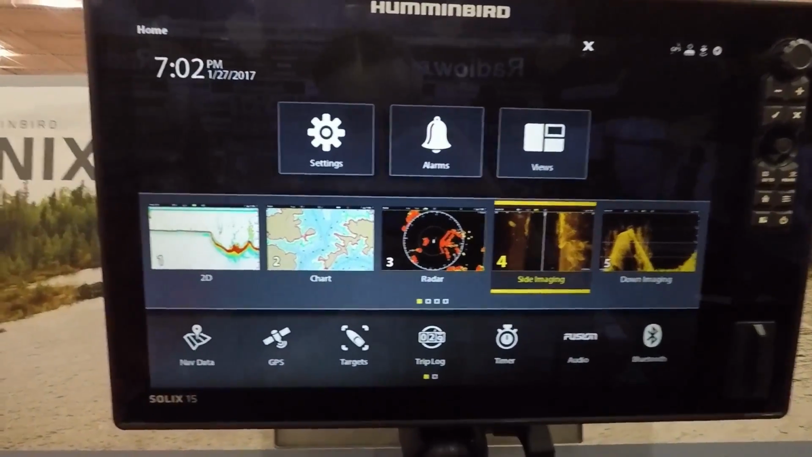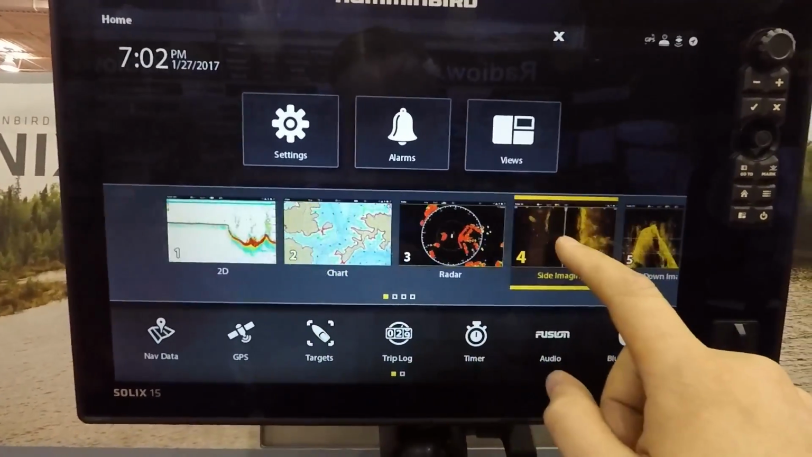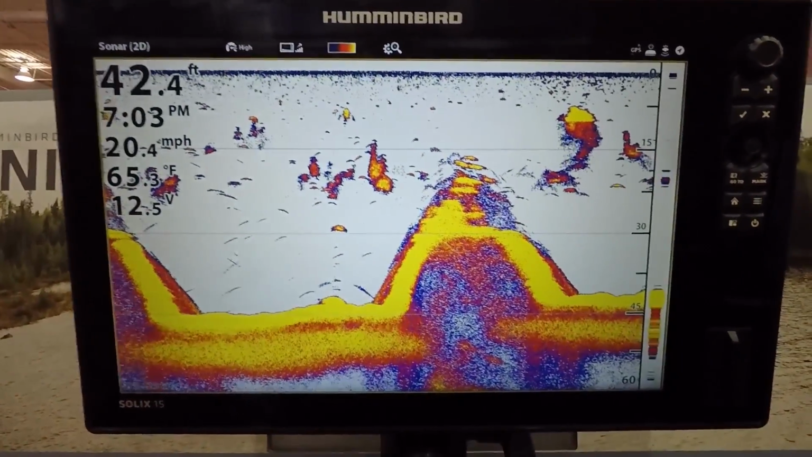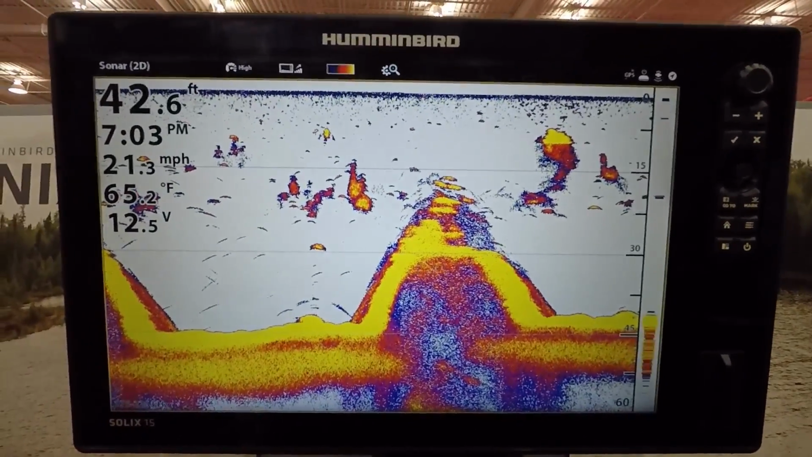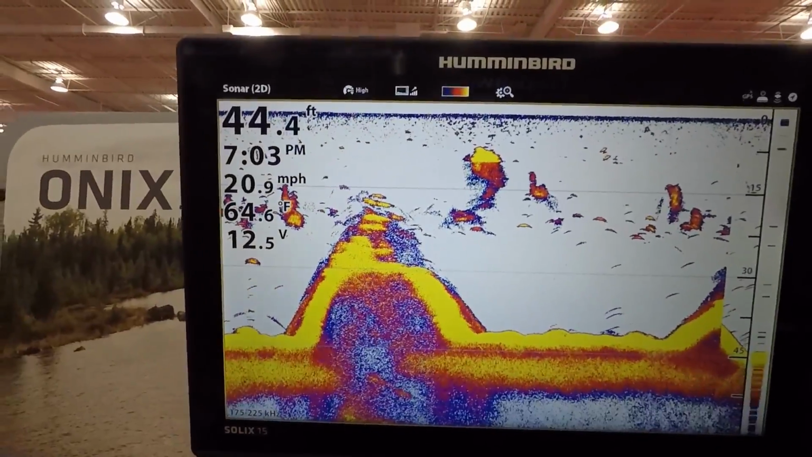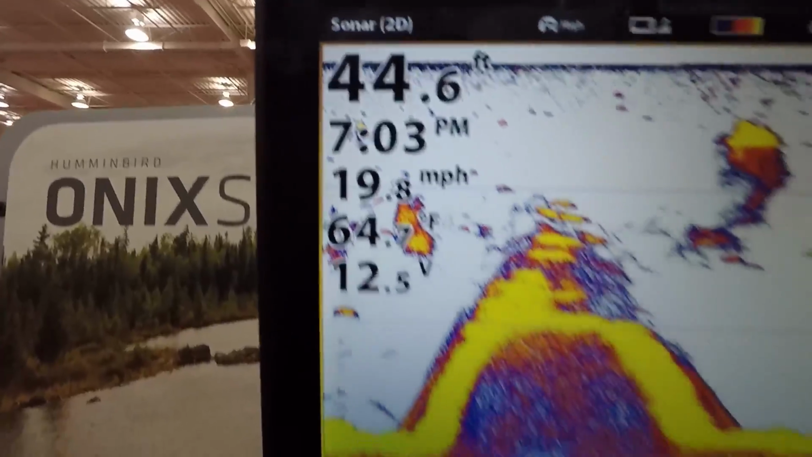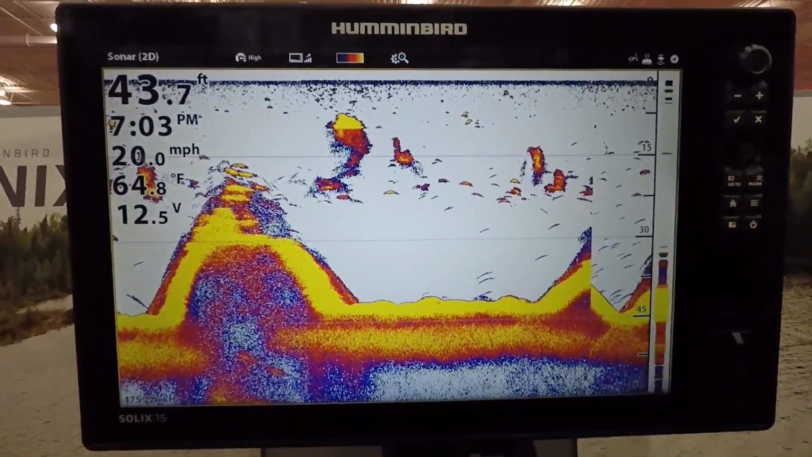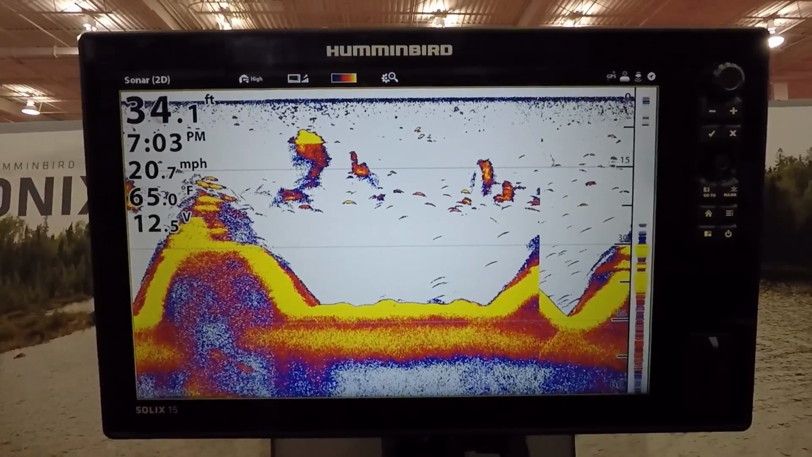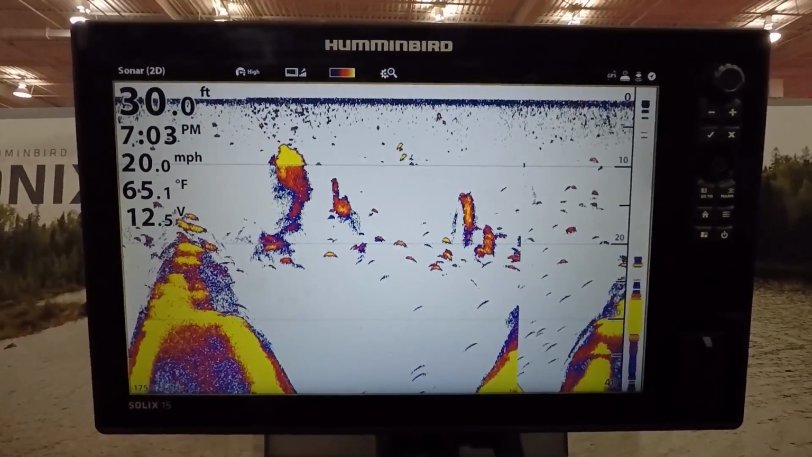So these SOLIX units are pretty nice overall. The touch interface is pretty good, pretty easy to use, pretty straightforward. All the features you'd expect are there, along with the mega imaging, and the keypad control is really nice. Really easy to see units, big digits. So if you're looking to replace maybe 2 units on your boat, you can definitely do it with these guys here. 15.4-inch diagonal screen, definitely something to check out from Humminbird.